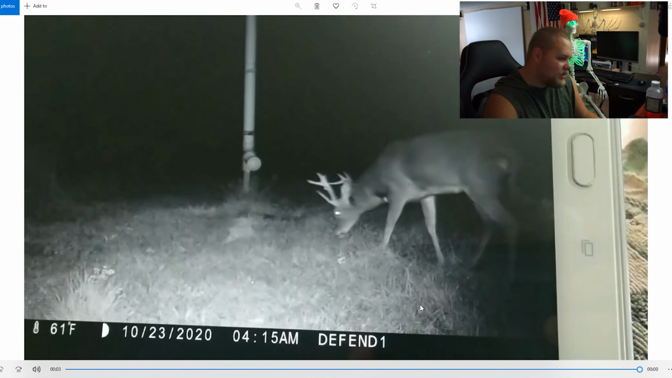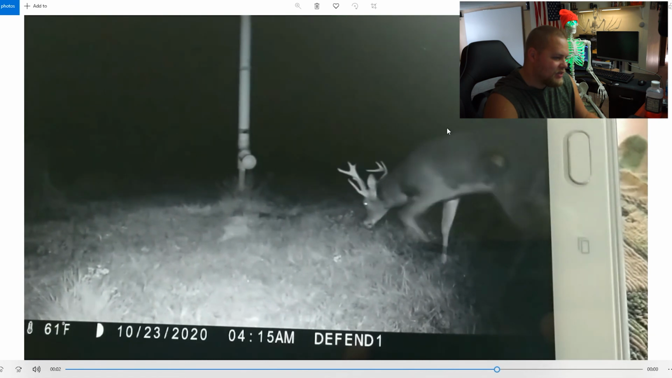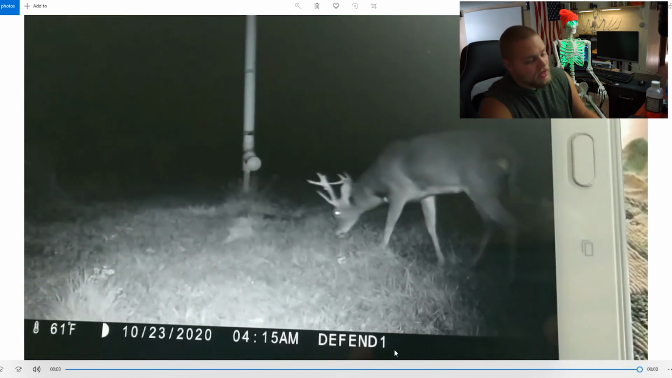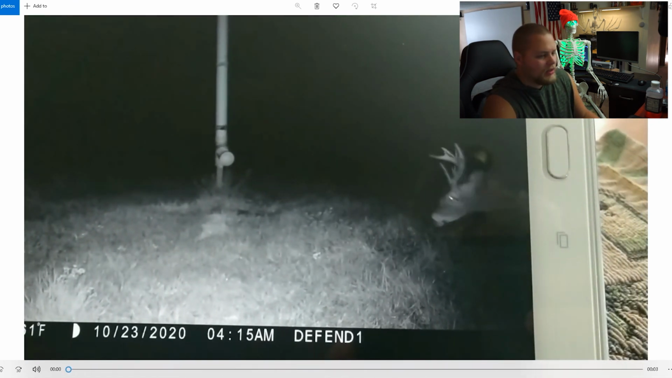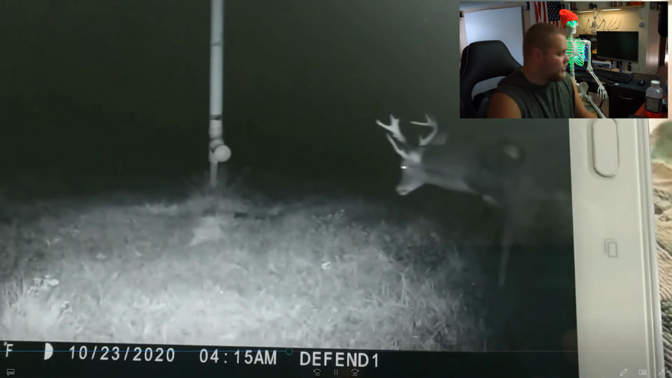Is that an old deer? Because his rack looks kind of small for how big he is. But that's crazy. It's a crazy looking buck. That's cool. That is cool. And unfortunately, that brings us to the end of Trail Camera Tuesday.